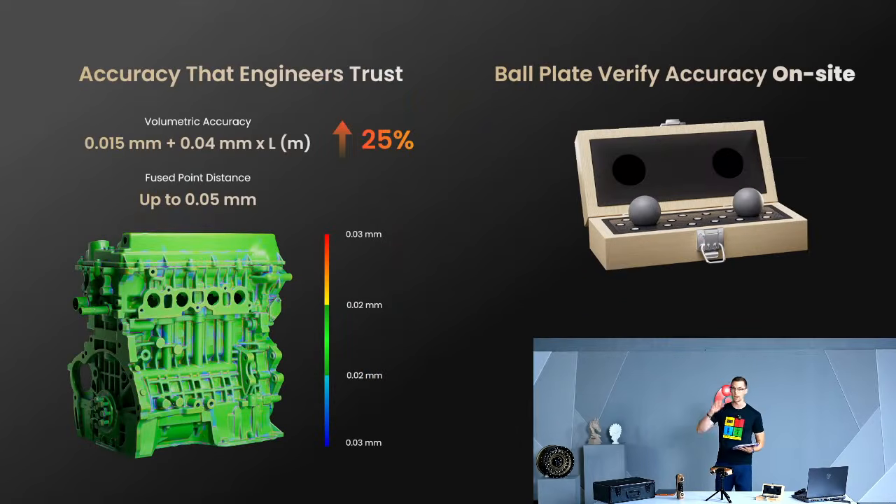You probably want to know accuracy. This is the most accurate scanner we've had yet. 0.015 millimeter accuracy. That is really good, up to 0.05 millimeter fused point cloud distance. What does that mean again? It's really going to have whatever your object is, depending how detailed it is, going to capture every little detail to that degree, 0.05 millimeters.